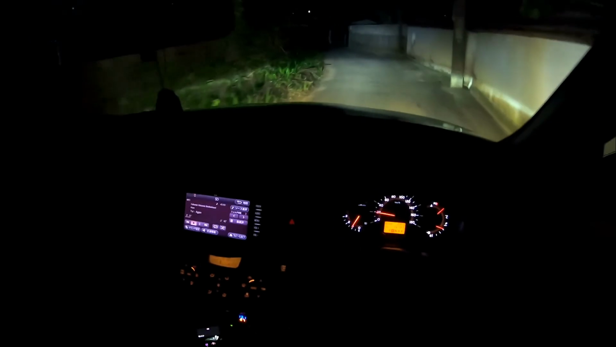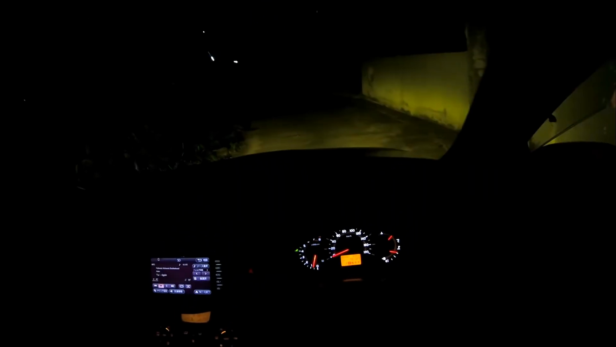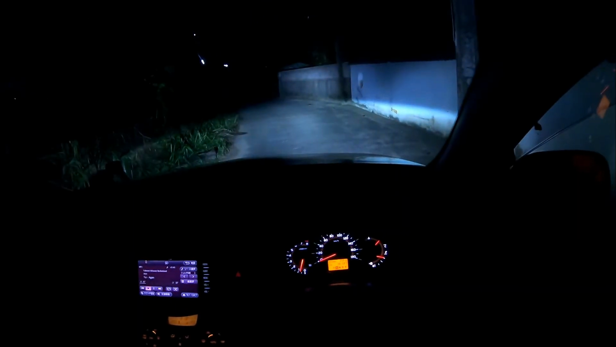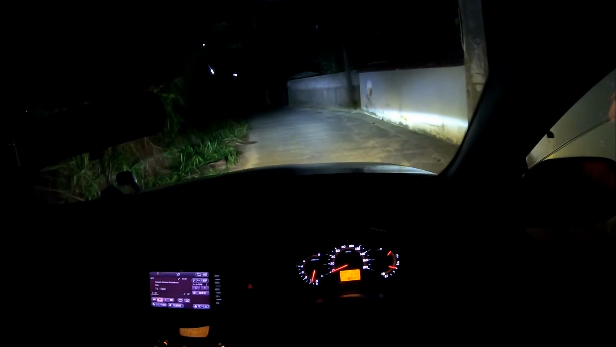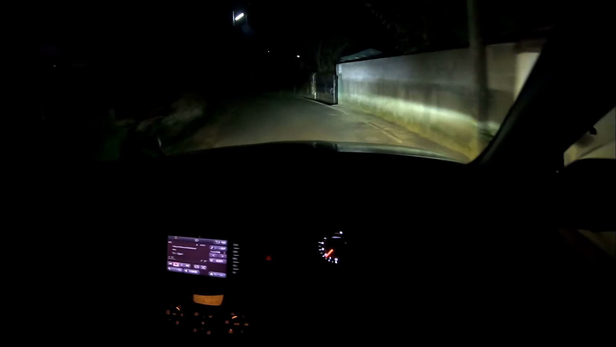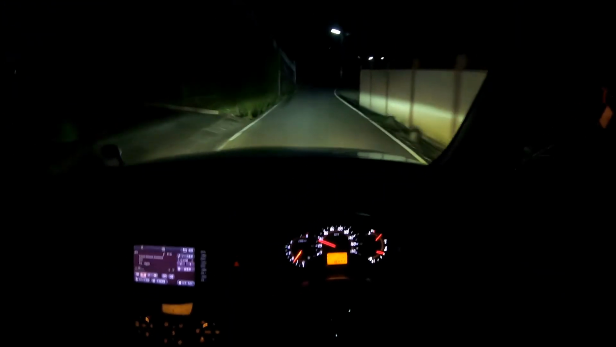Okay, so it's a bit of a pitch black area here. If you turn off the lights, you can't see anything. So the high beam works, you can't complain. Fog lamps are amazing, they really illuminate well. I mean, I'm pretty happy with the purchase considering they were very cheap. I don't know how long they will last, but even if they don't, I'm happy with this. Go LED if you can.